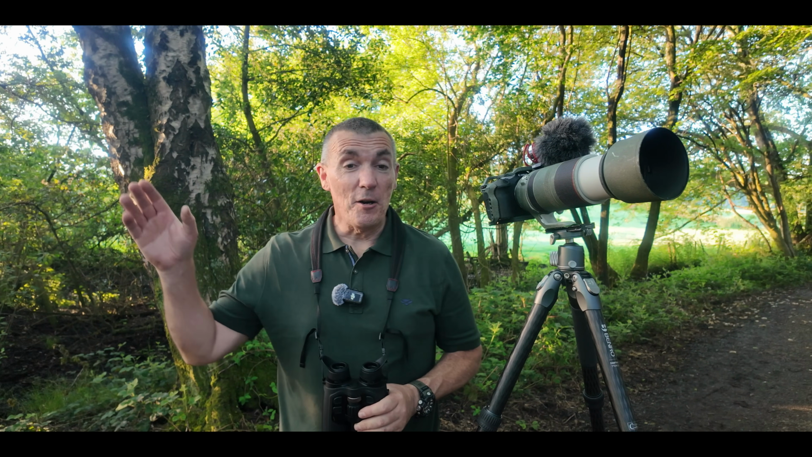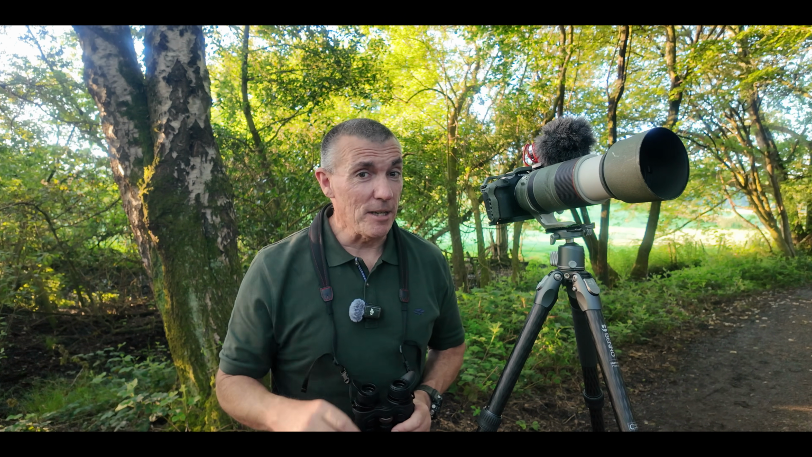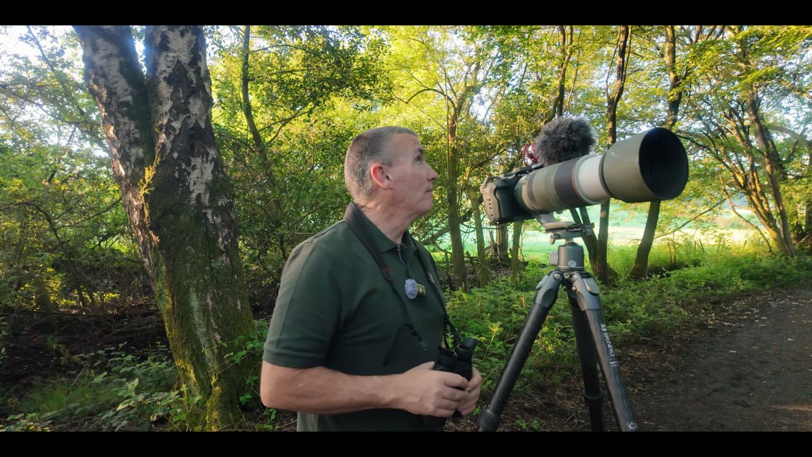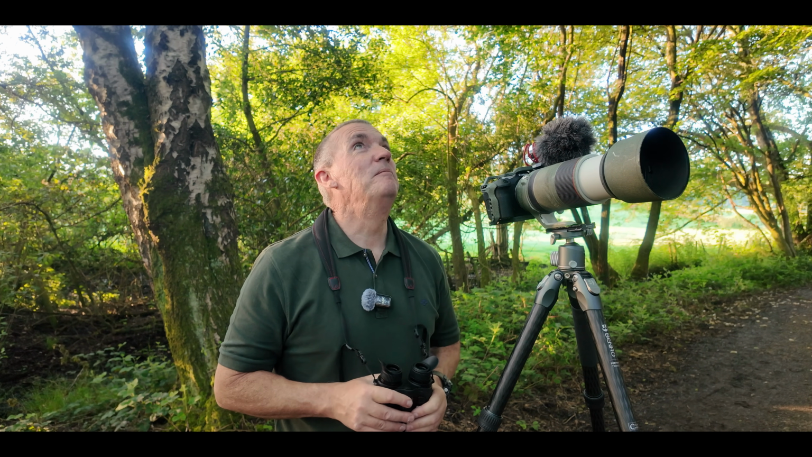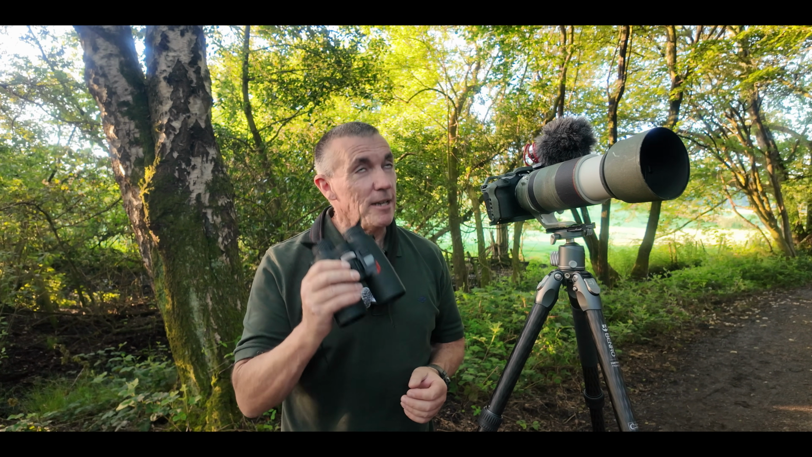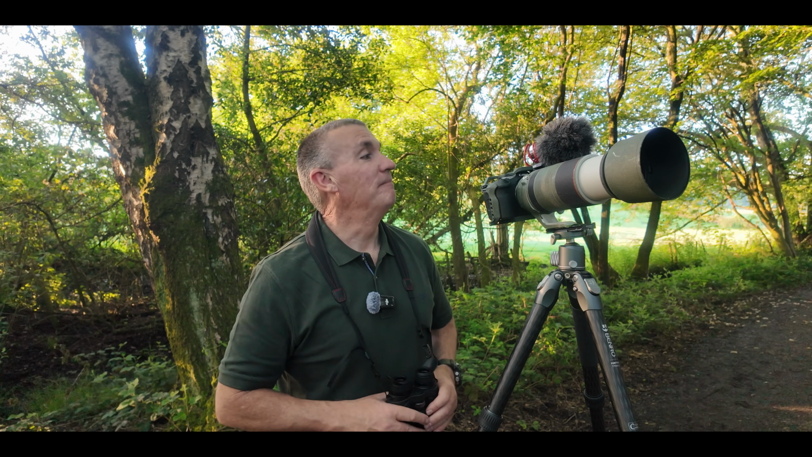Okay, so I'm going to make my way to a hide, see if I can find a bittern, but my second subject of the day is the Cetti warbler. And I'm not leaving until I've located it, videoed it, and photographed it. It's going to be a true test for the Quest H35R thermal binoculars.